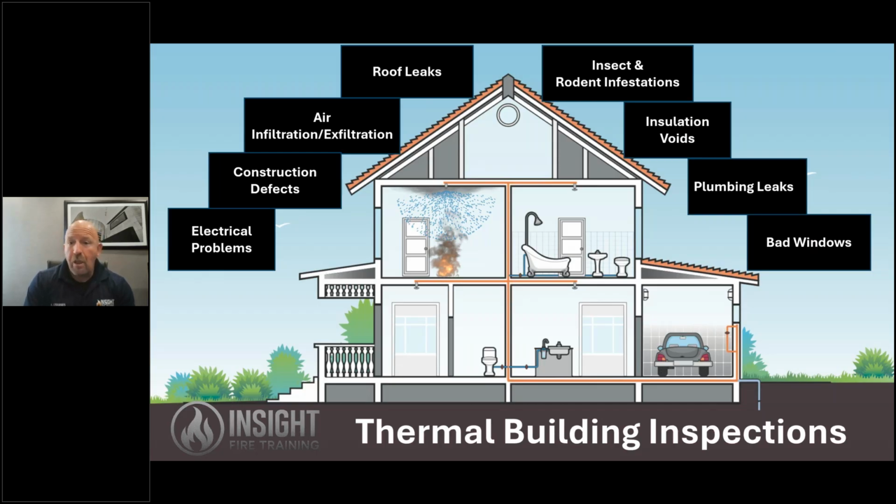Roof leaks, insect and rodent infestations, voids in your insulation where your heat and air is leaking out. Plumbing leaks, that's a big one. Moisture leaks in general. Bad windows. You're like, what? You can actually see a problem in a window? There are window thermographers who actually see patterns on windows indicating the inner gas has gone bad.